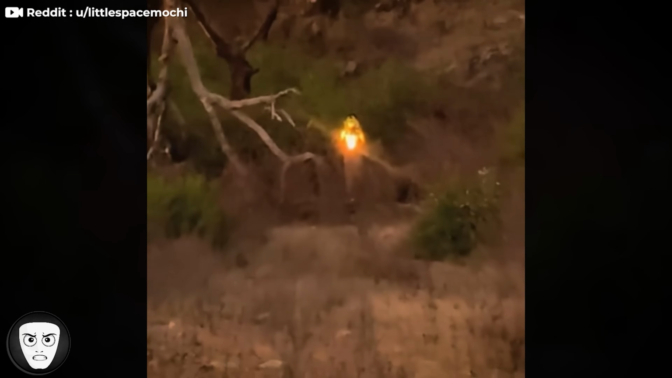Some say it looks like a woman holding a very bright lantern or light source, but even if that's the case, it still gives off strange vibes, especially being captured in the middle of nowhere.